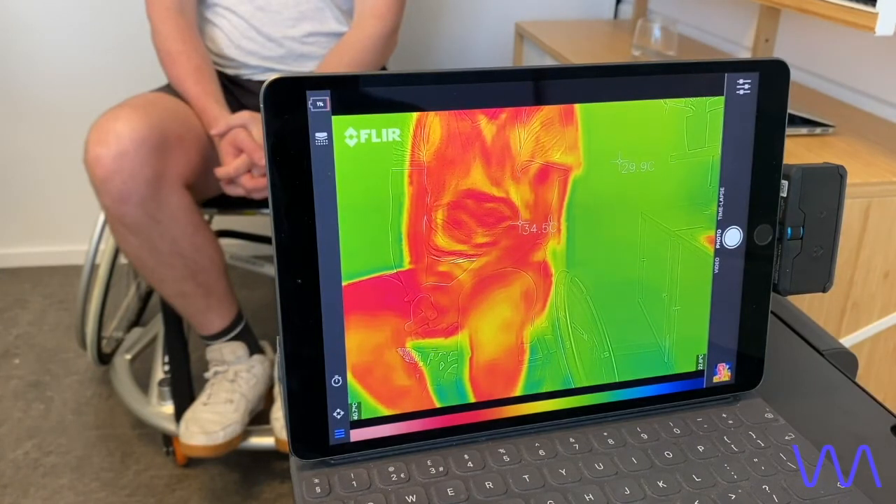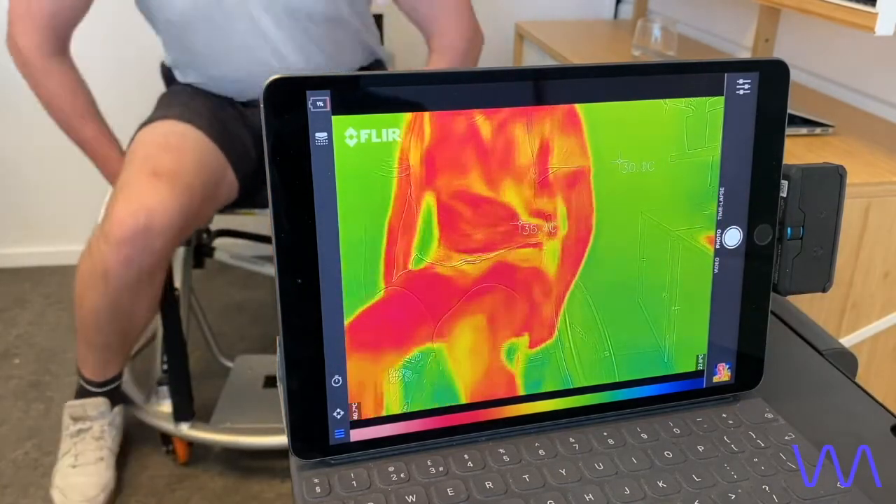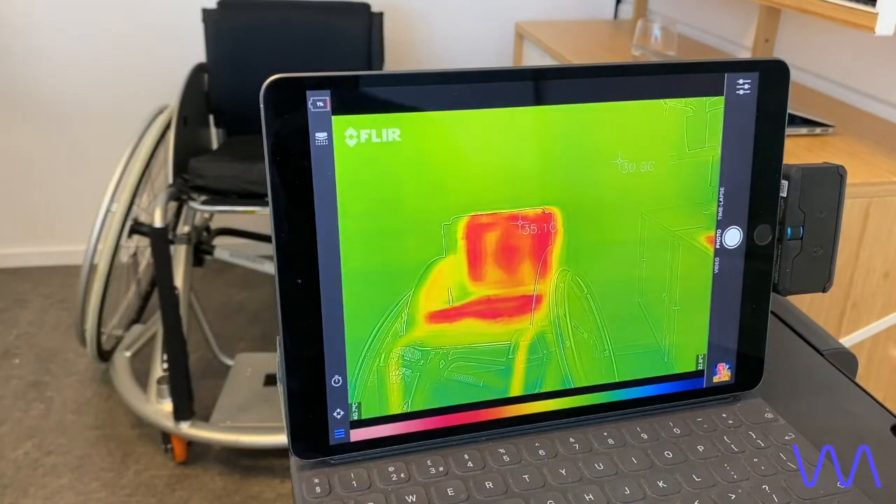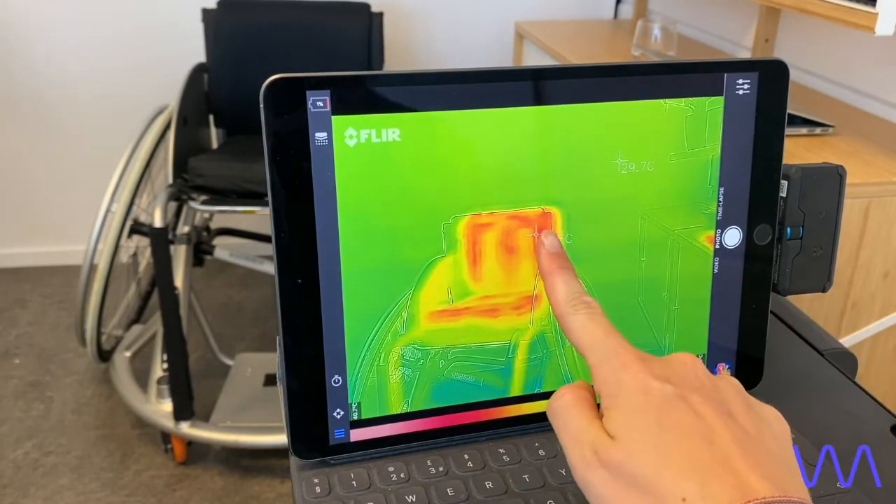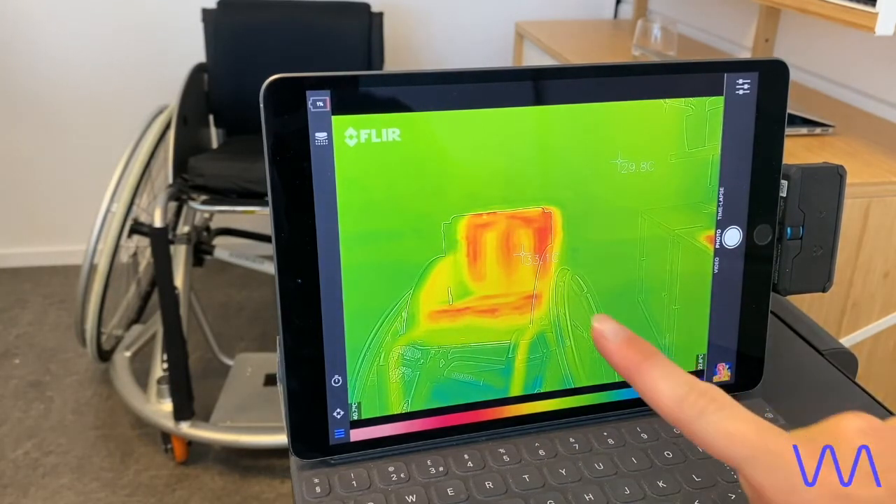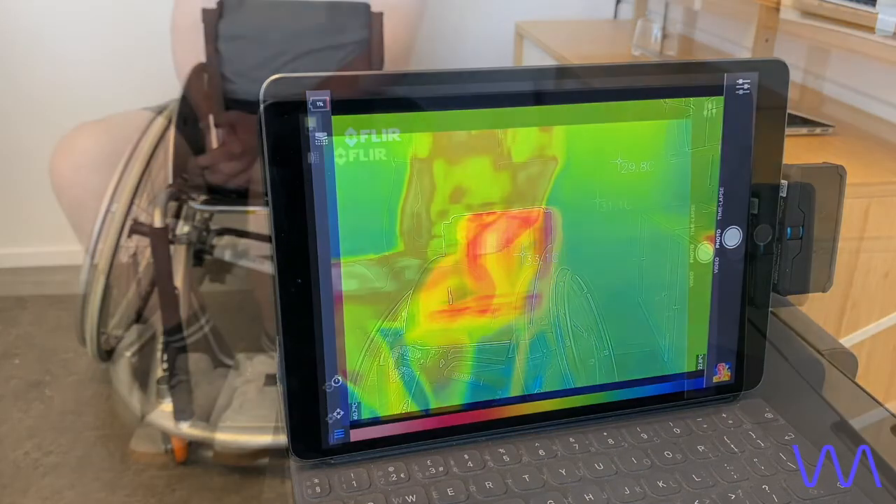So it's been about half an hour now. We're now going to ask our person to stand up. You can see it's a bit later in the day, so the temperature has gone up by 1 degree or half a degree. So yeah, huge difference here. You see the backrest is about 34 degrees, now rapidly cooling down because he stood up. Where the channels are, it's 33, but a huge difference with the 29 that we saw previously.